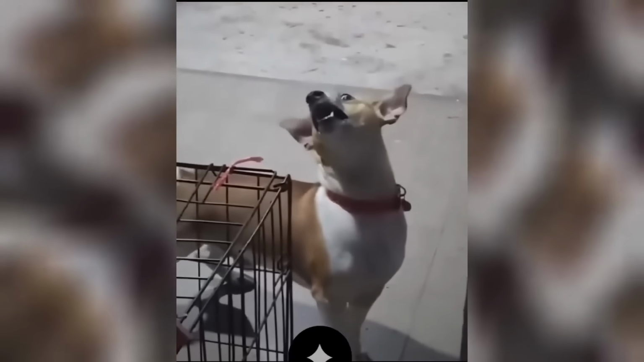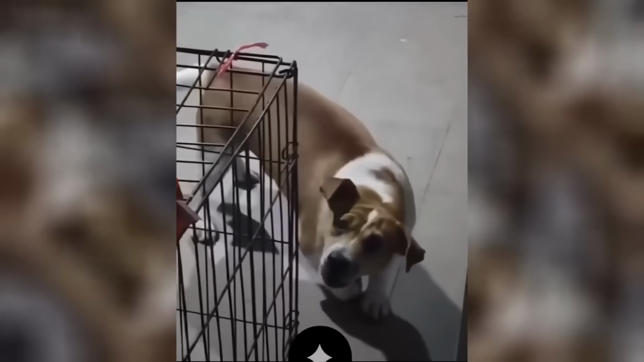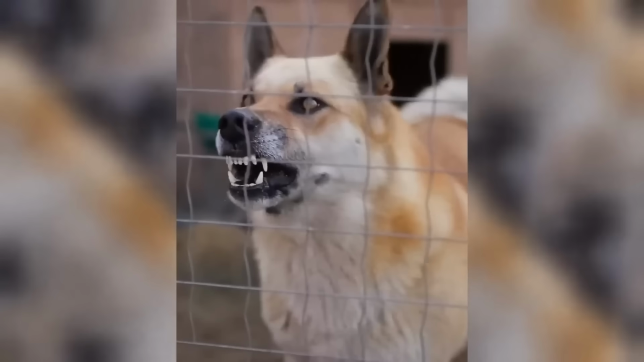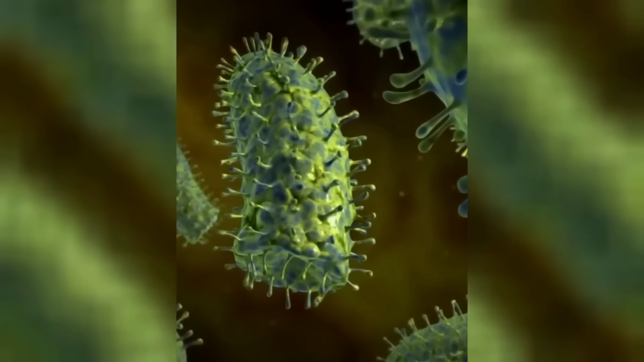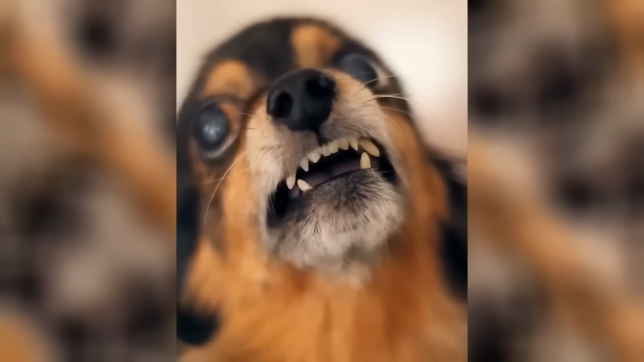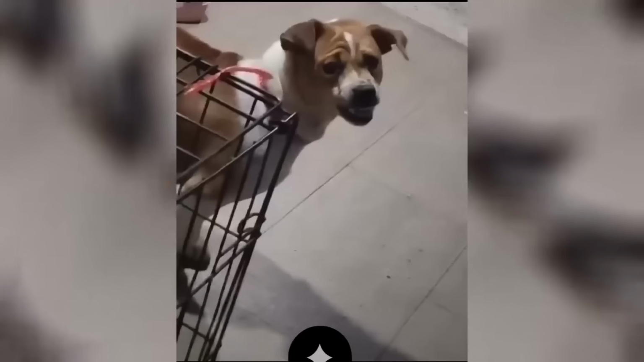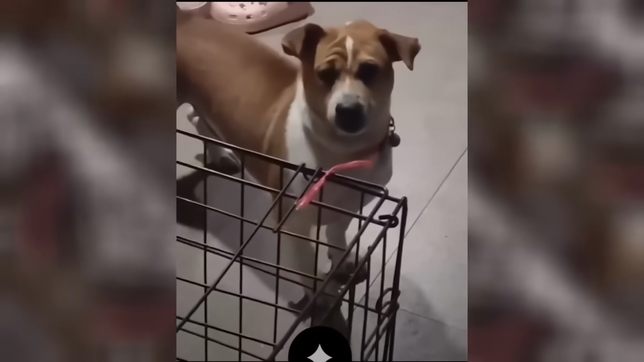On the other hand, of course, a more practical explanation from another viewer suggests that the dog is having a seizure. One commenter said that this dog could be suffering from rabies, which is a serious condition known to cause dramatic changes in behavior. Nevertheless, what do you think is making the dog act this way? Share your theories with the team.